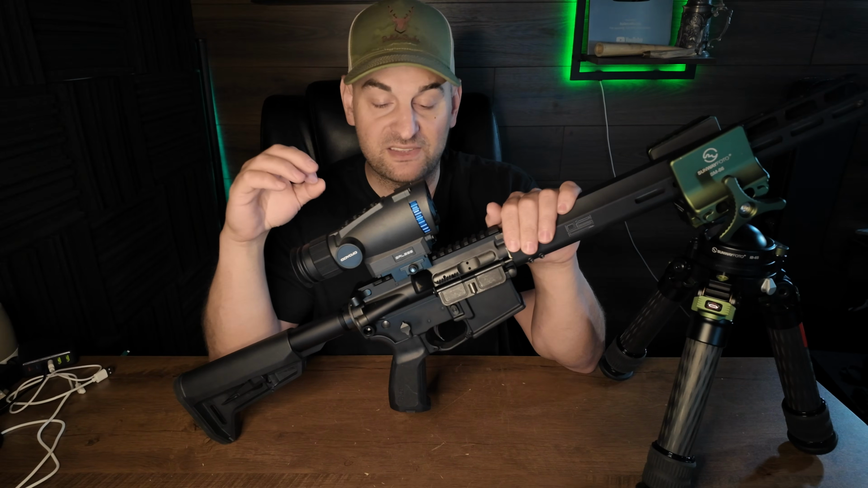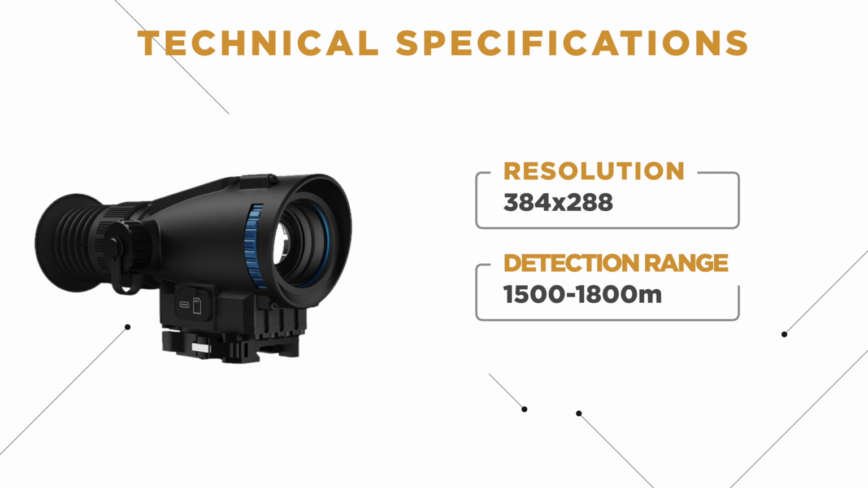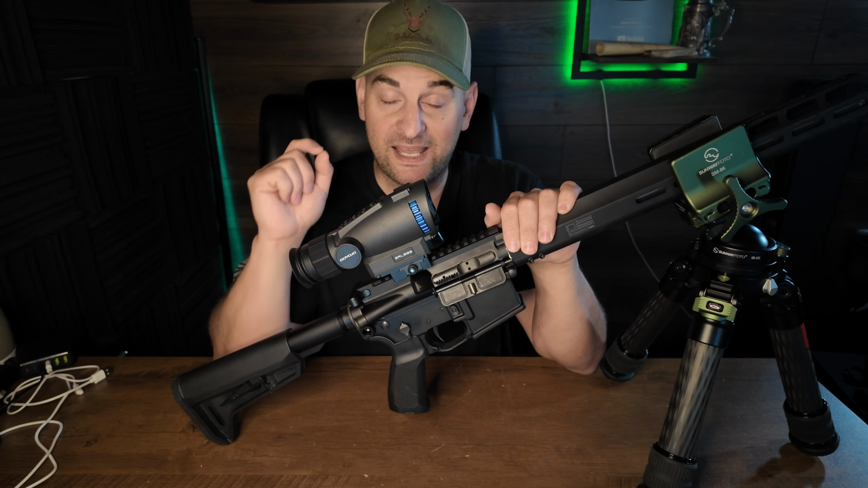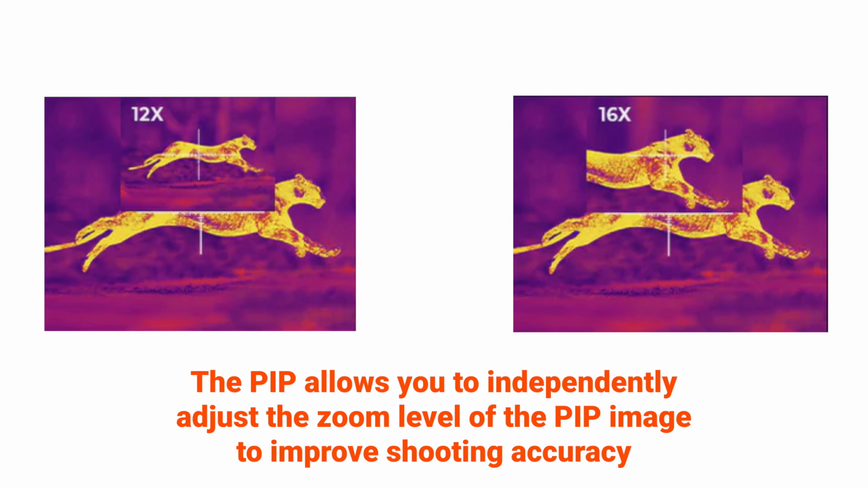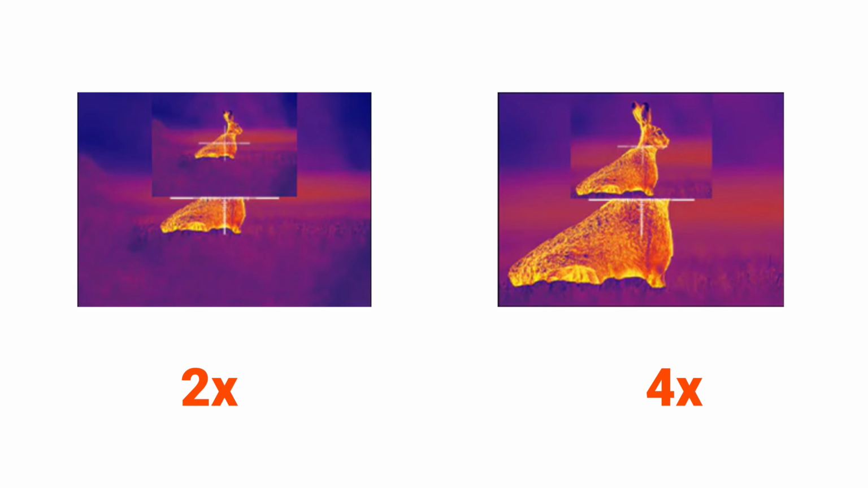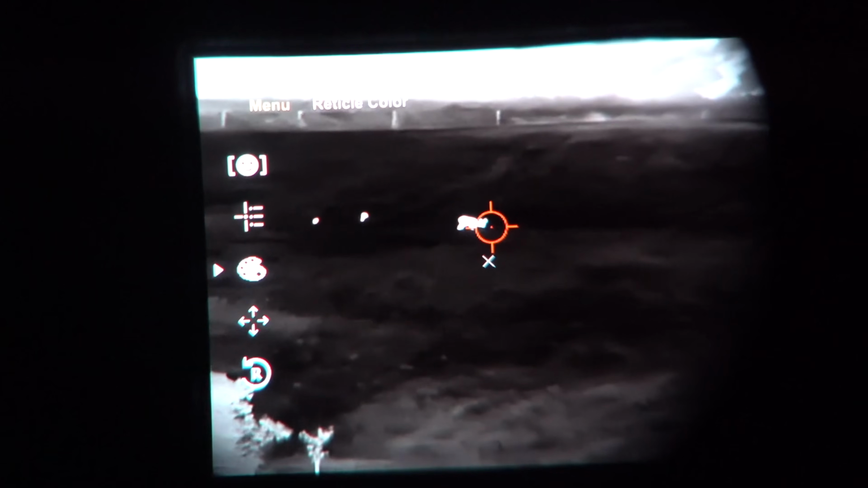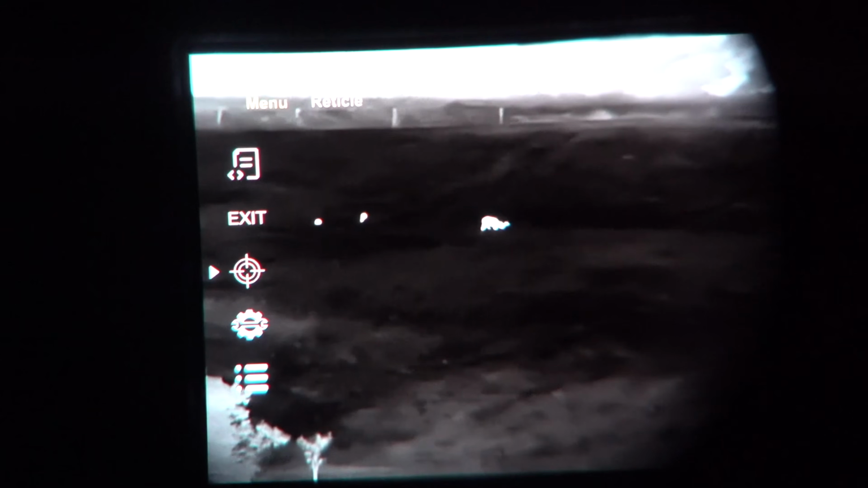First and foremost, it's a 384 by 288 pixel resolution. It has a 1500 to 1800 meter detection range. It has RAV, or recoil activated video, so it automatically takes a video when it senses recoil in case you forget to hit record, but you can manually hit record. And it has PIP, or picture in picture, so once you take a picture with this, you can actually zoom in to that picture. In addition, it has 2x and 4x digital magnification, a very simplistic and easy to use menu where you can do 1-shot 0. You can change your video settings, record settings, dimness settings, and much more.